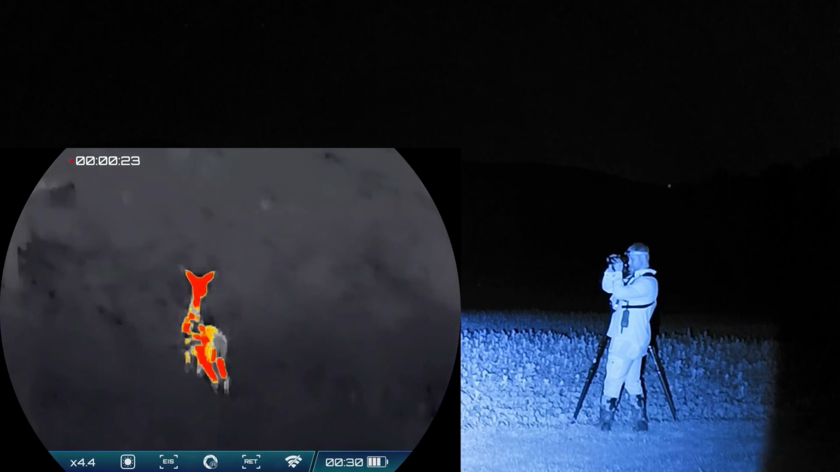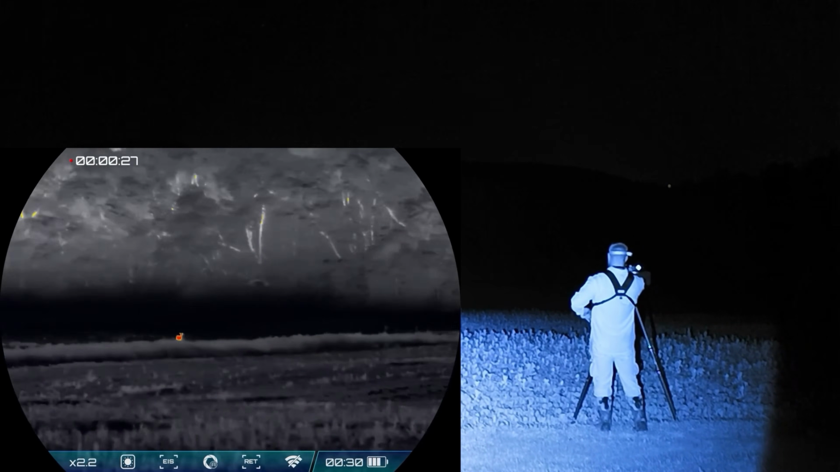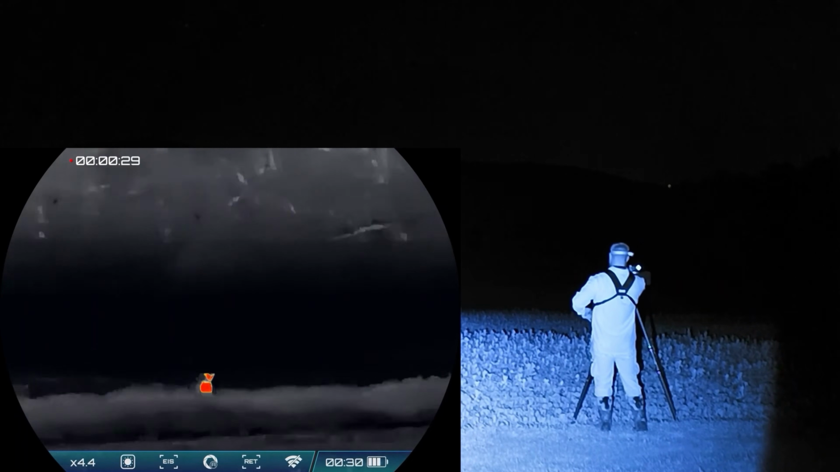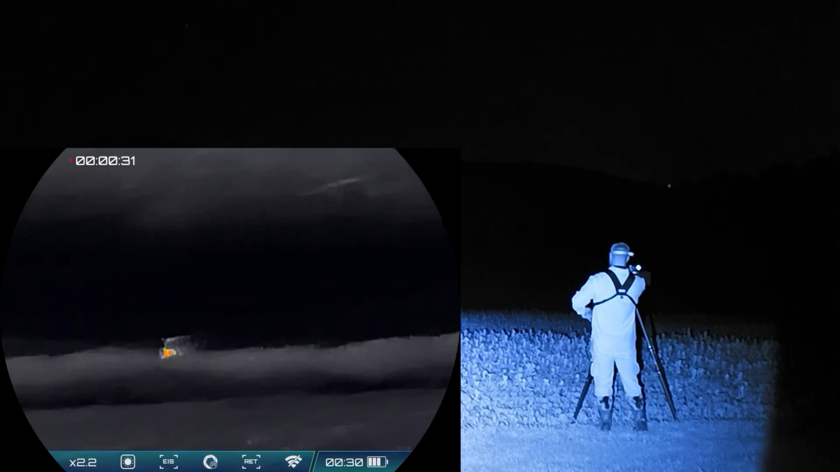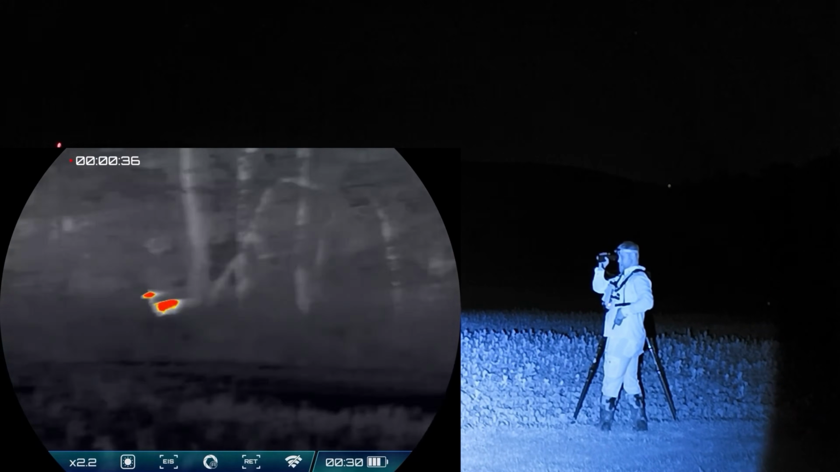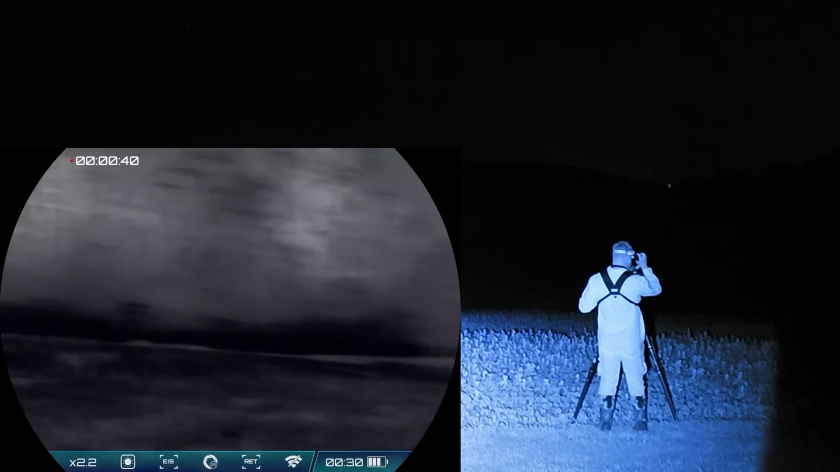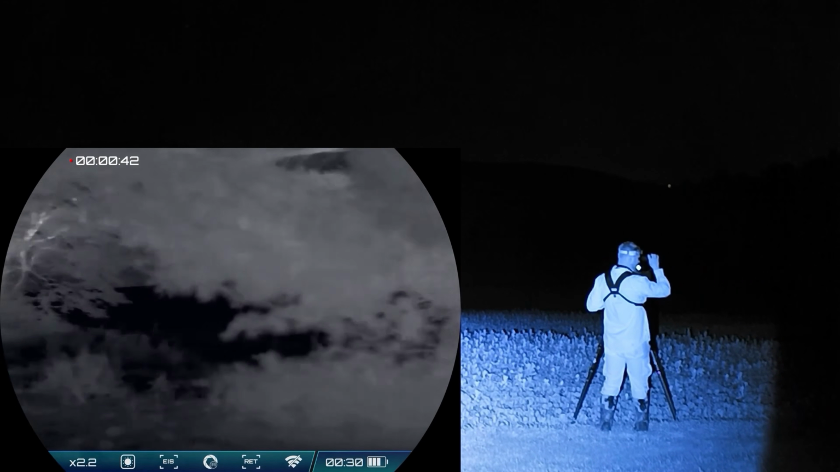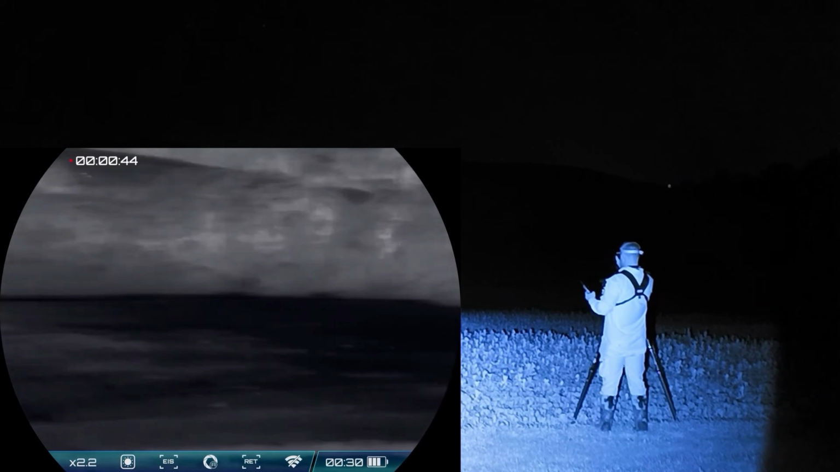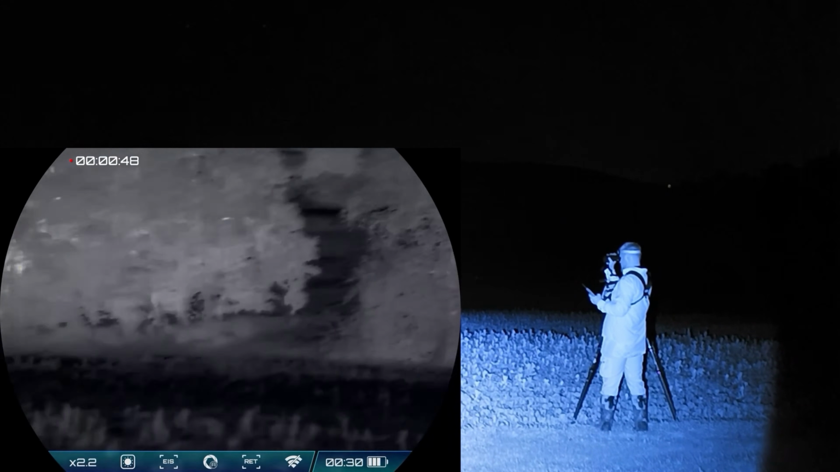So this doe came flying in, and when I noticed it, I muted the call because last episode a doe came in and I didn't mute it fast enough and it stomped on my call. So I've learned here recently that if I mute it, that prevents them from stomping all over my call because I don't want to get that thing damaged. But this got 2 does to come in here, and then in a little bit I see a third deer behind me.